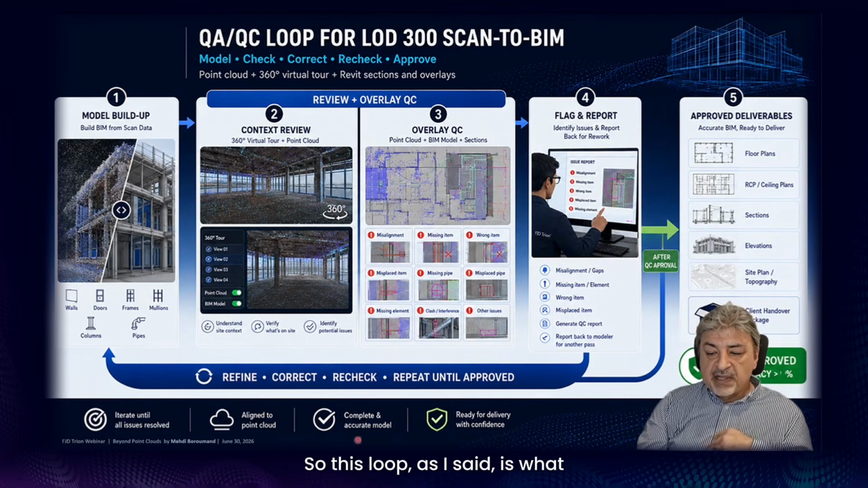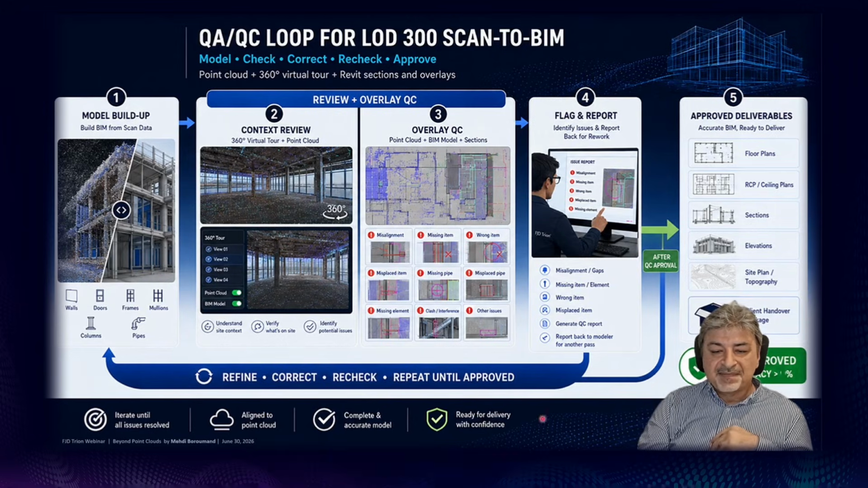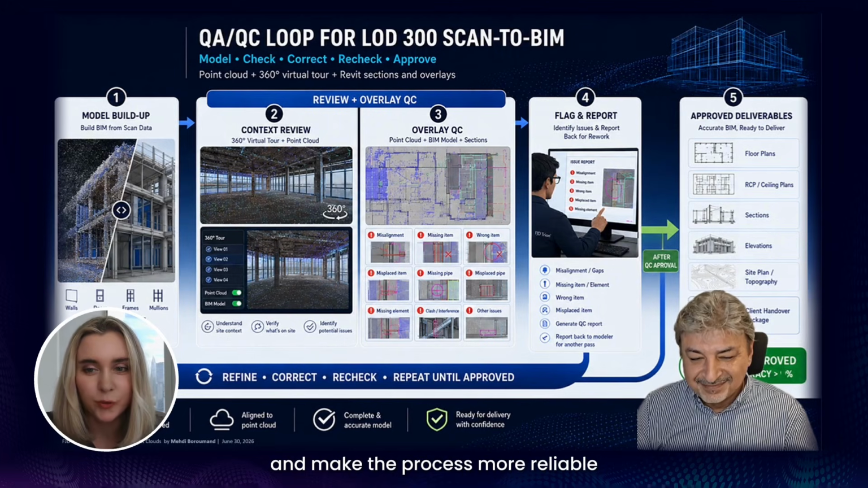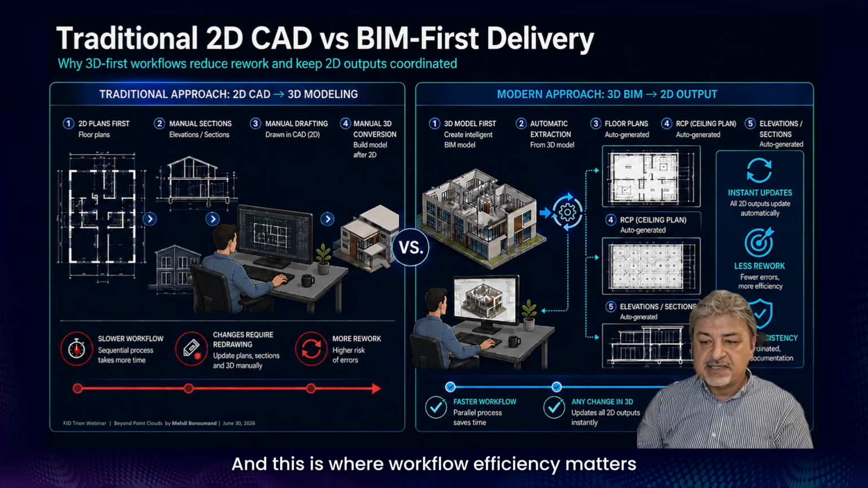So this loop, as I said, is what turns a clean-looking model into trusted deliverables. I'm also wondering, what practical approaches can reduce workflow friction, improve accuracy, and make the process more reliable? And this is where workflow efficiency matters.